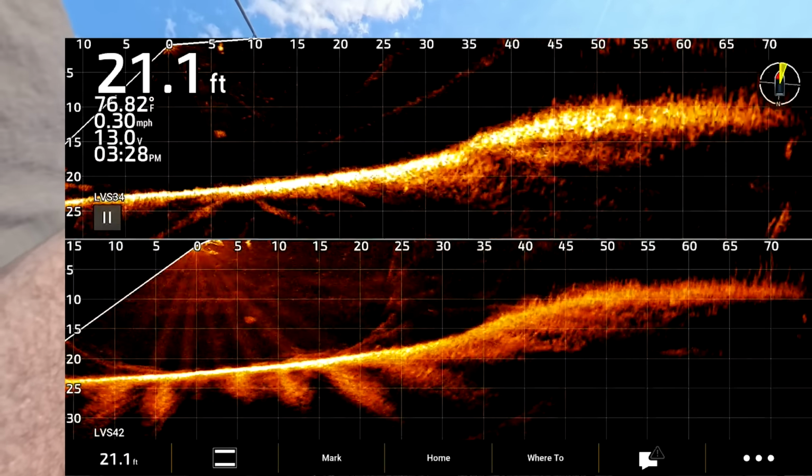Alright, we'll go back to the dual screen. The 34 flickering is because it's coming out of the water. Show you what I mean. It's literally barely in there. I bought the wrong boat for this test. Switch back to a Ned rig here.